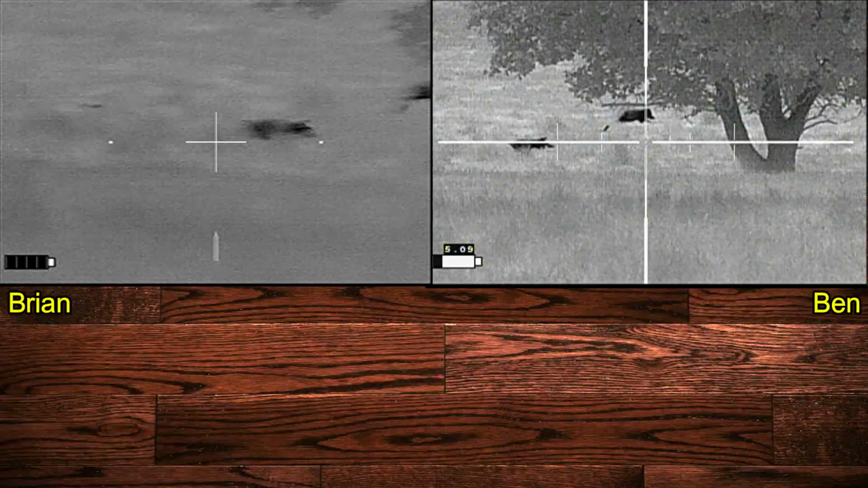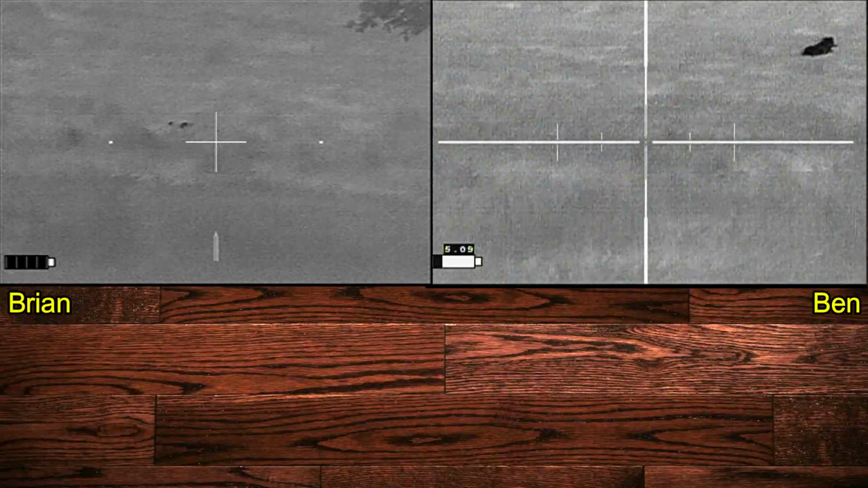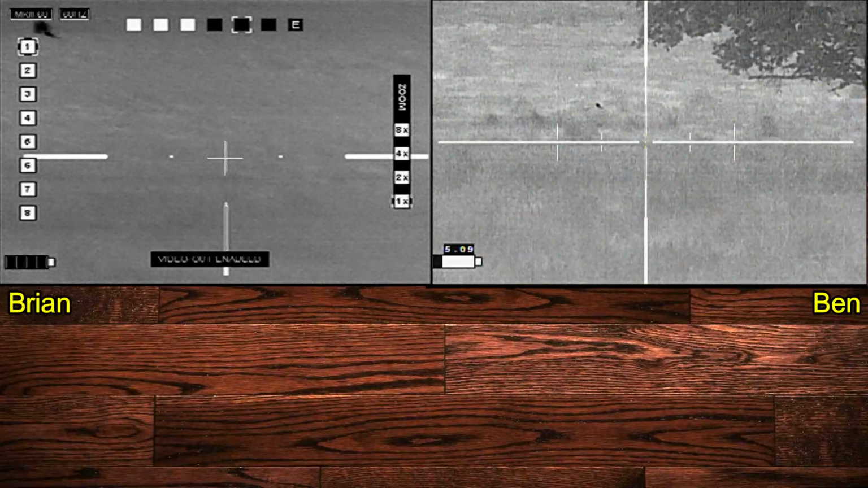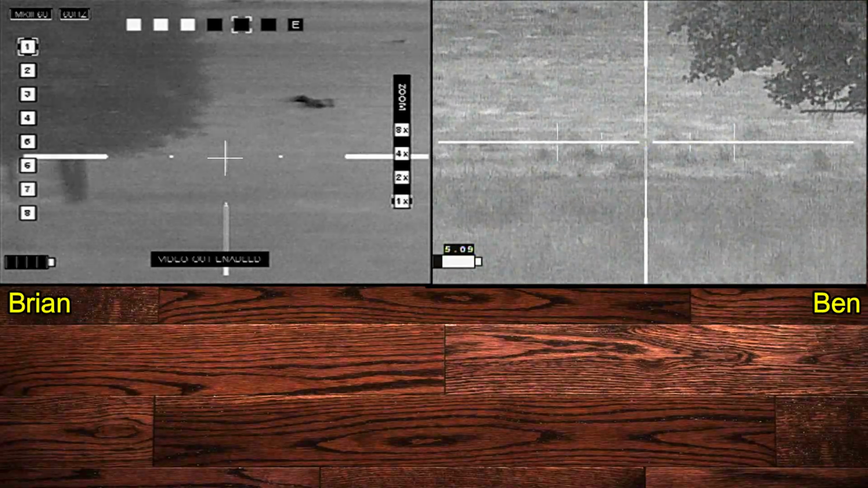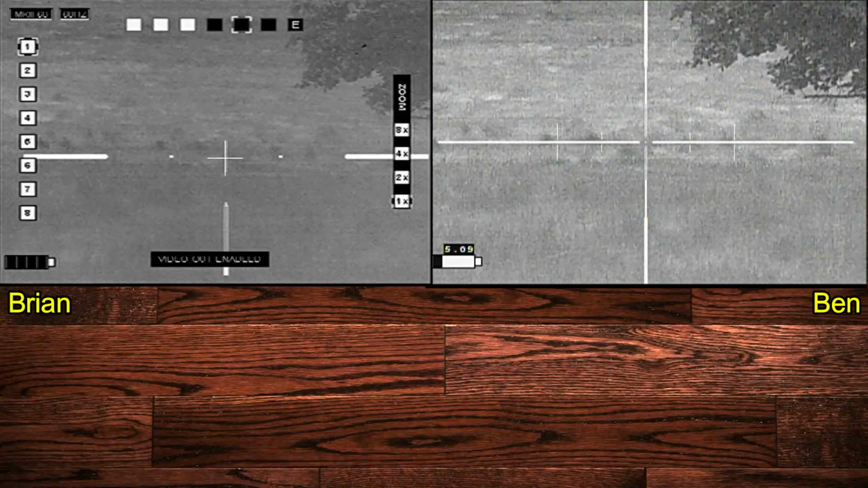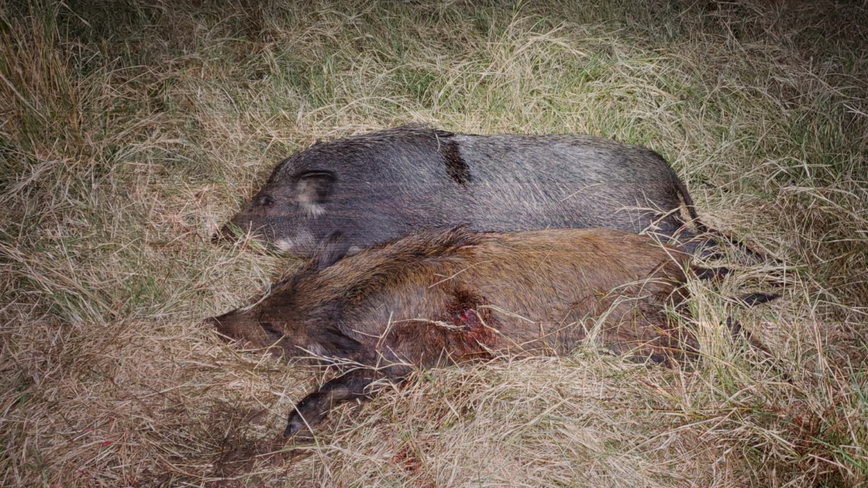And as a result, we only make one shot each, as the hogs end up scattering in amongst the cattle. And so we're just going to let them go. Safe. And we came away with two sows, one at 170 pounds and one at 110 pounds.